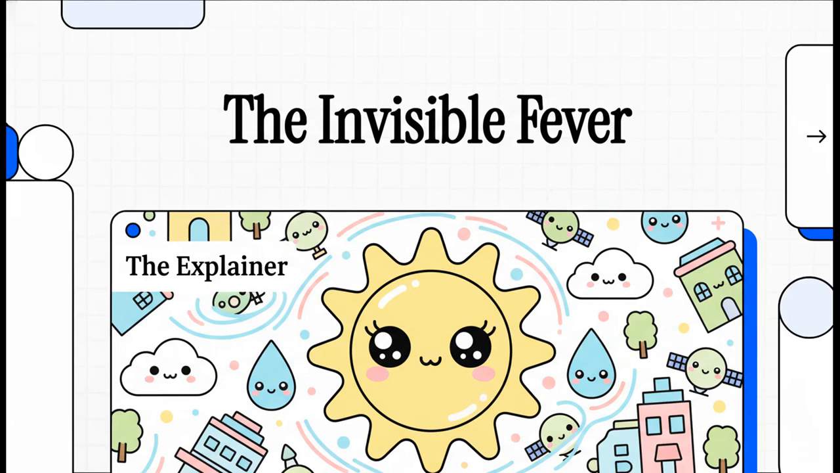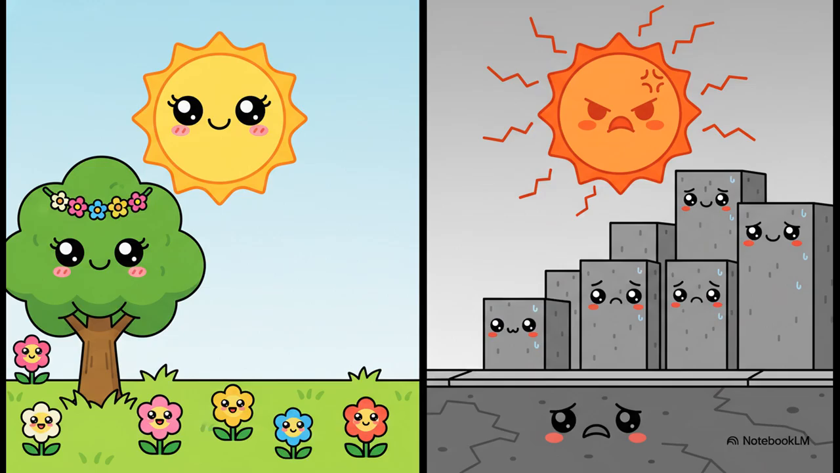You know, there's a killer hiding in plain sight in almost every major city on Earth. It's a threat that causes more deaths than hurricanes or floods. But the crazy thing is, you can't even see it. Yeah, that's right. All that concrete, all that asphalt, all that steel we've used to build our incredible cities, well, it's also creating these intense localized hotspots. These concrete jungles are literally cooking from the inside out.